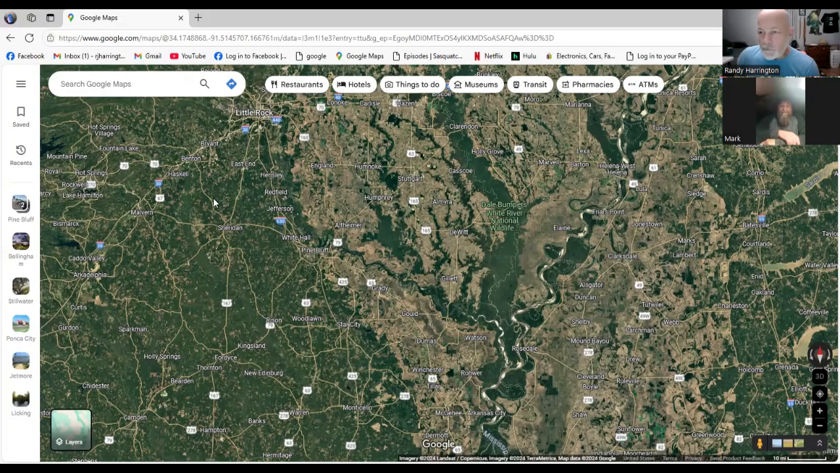That would not be too far away from Whitehall. An hour's drive, maybe 40 minutes. Yeah, just depending on how far southeast he was, he could have been close to Whitehall. That's interesting. I like it.